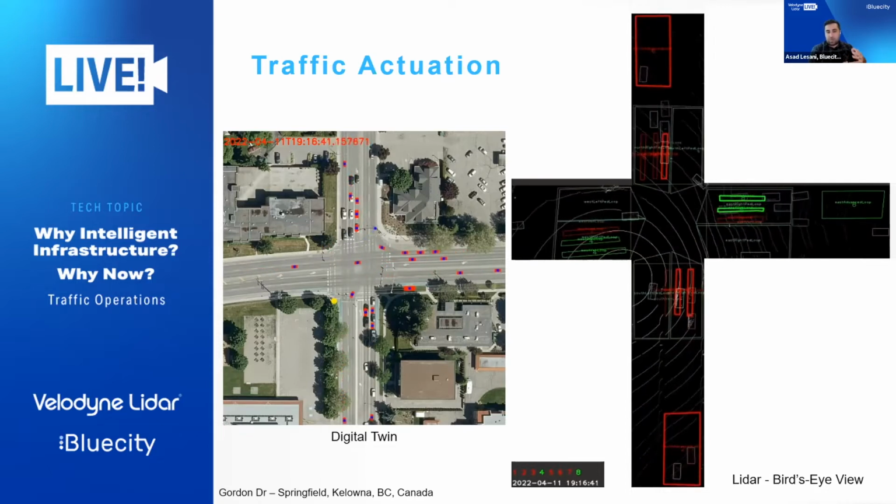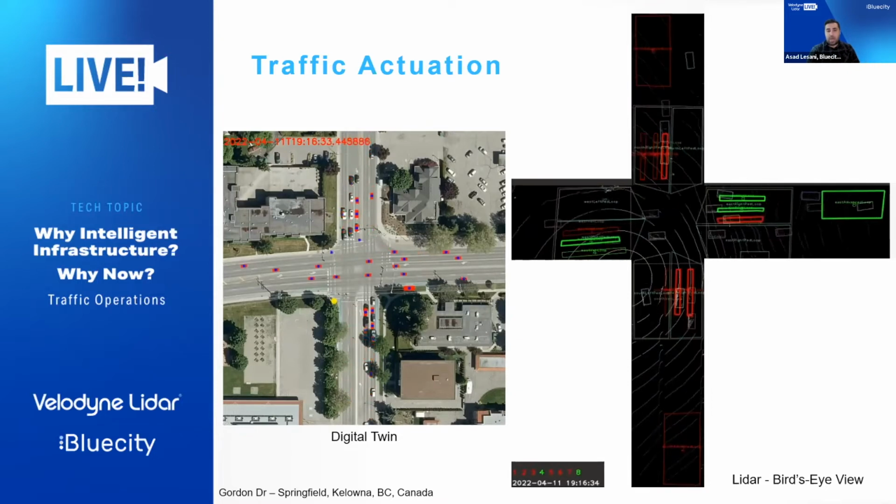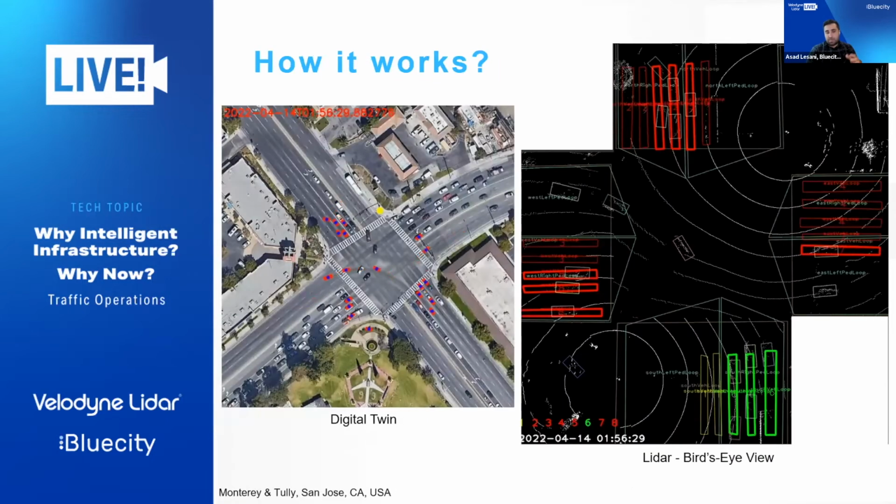And then we are actually using this API and sharing this information with our V2X partner, that I'm going to talk about in our next episode, about sharing this data with connected vehicles, more focused on safety improvement applications. So this is an intersection that has one LiDAR,